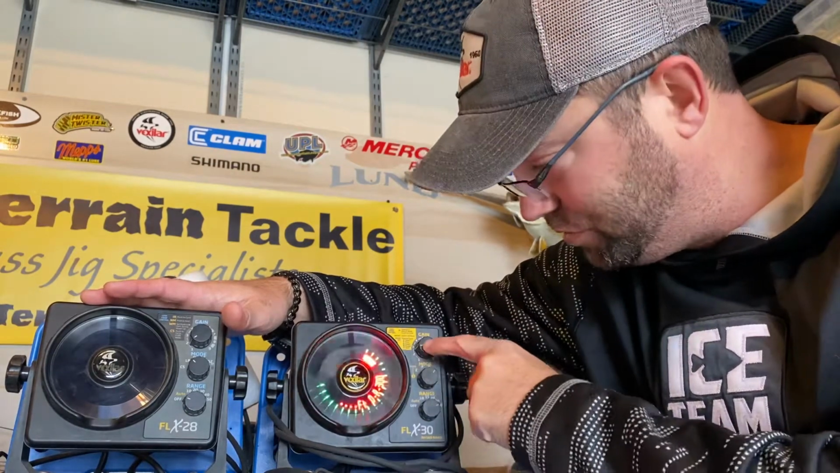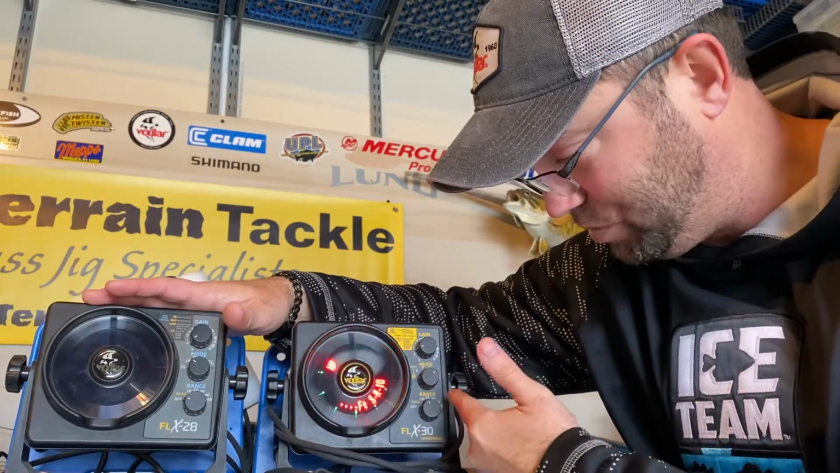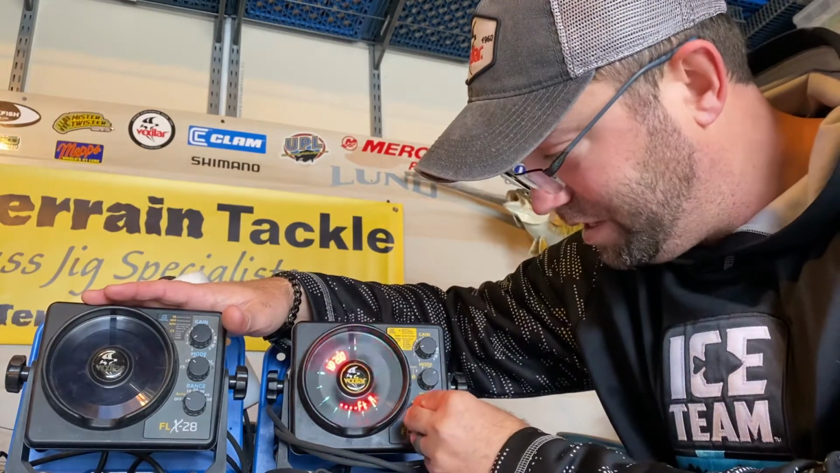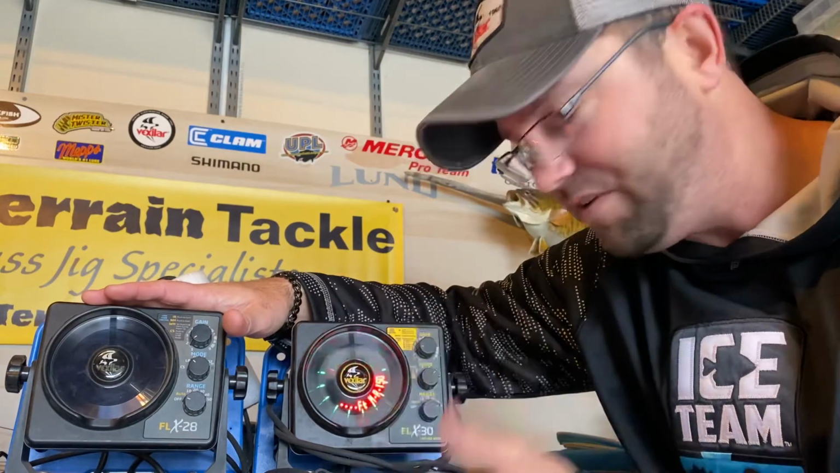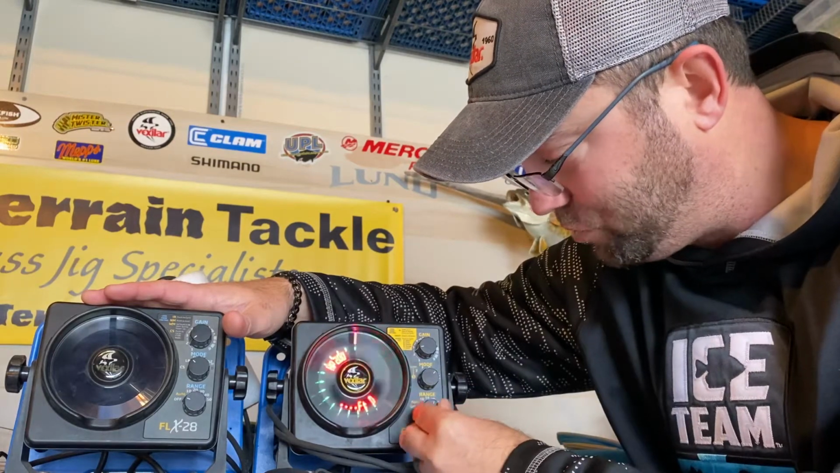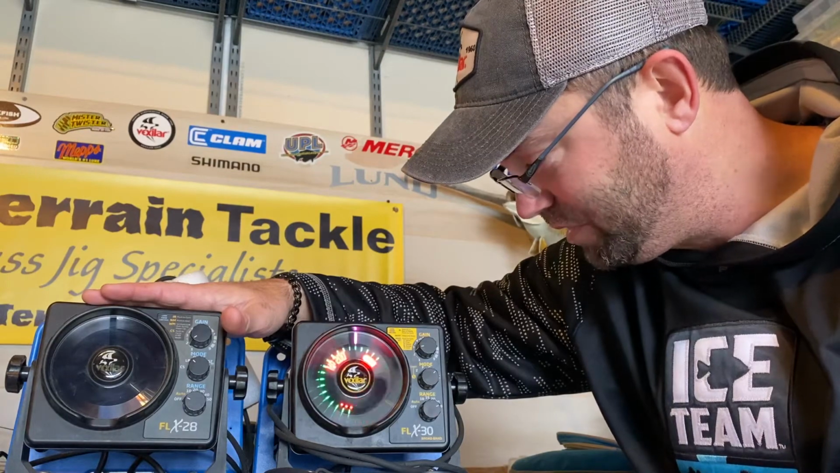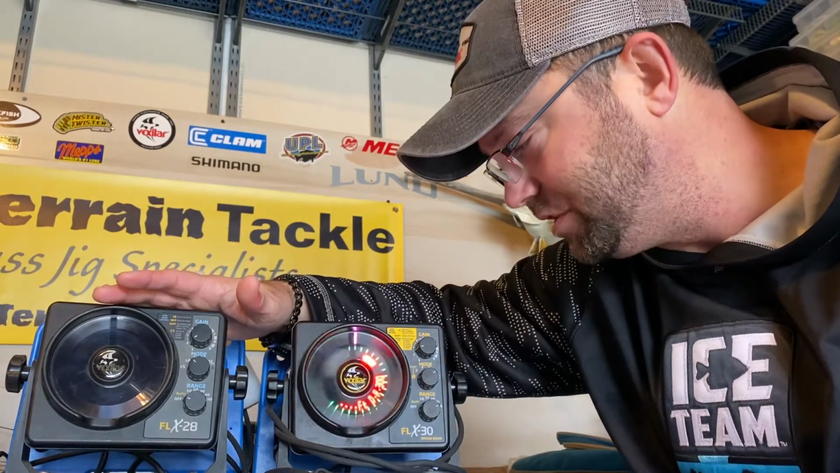So you can go to shallow mode, which is what you see on your dial, 10, 15, 20, 30, 40, mid depth, middle range, 50, 75, 100, 125, 150, or you can go to your deep range, 175, 200, 225, 250, or 300 feet down. So it gives you some ability to change your depth range pretty easily on this unit as well.